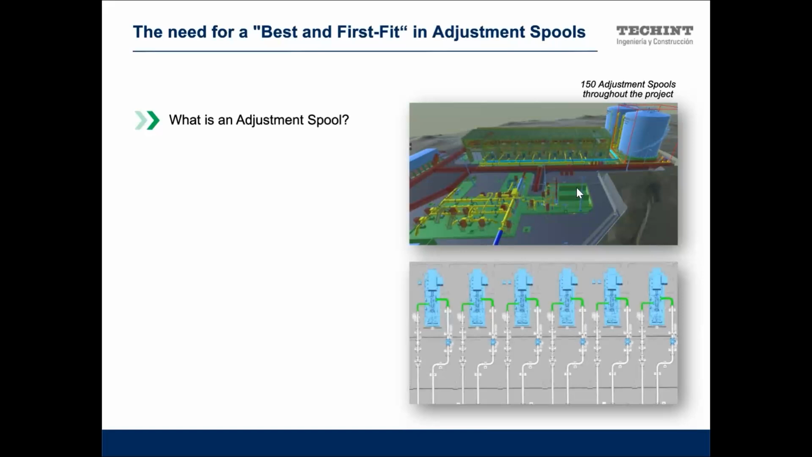We decided to subcontract and build the spools in fabrication facilities in Santiago, Chile, which are far away from here. The main problem is that we need to deal with the adjustment spool. Which is an adjustment spool?